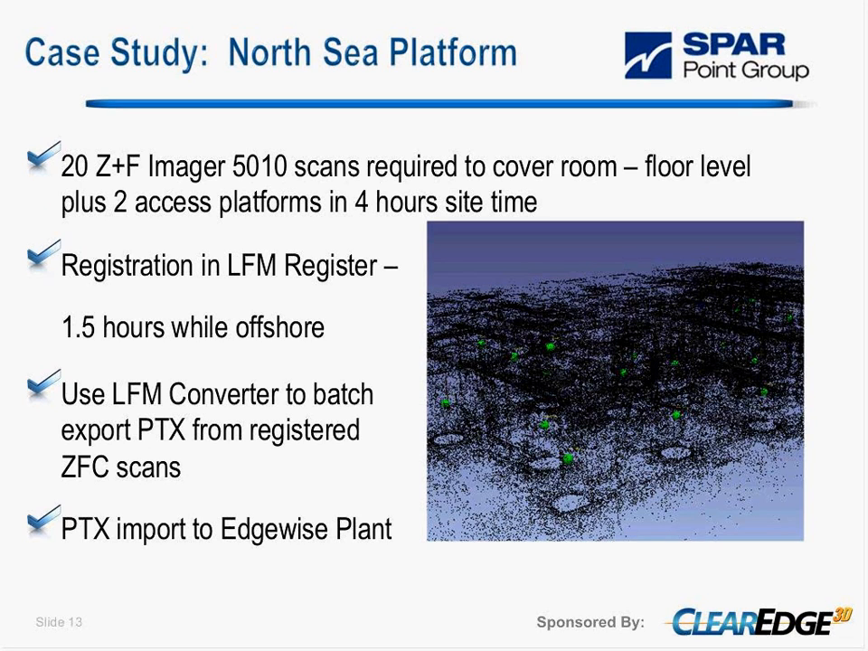To complete the particular area took 20 scans with the 5010. This was a floor level plus 2 access platforms for upper valves and instruments. You see the image there, the point cloud with the various scan positions.